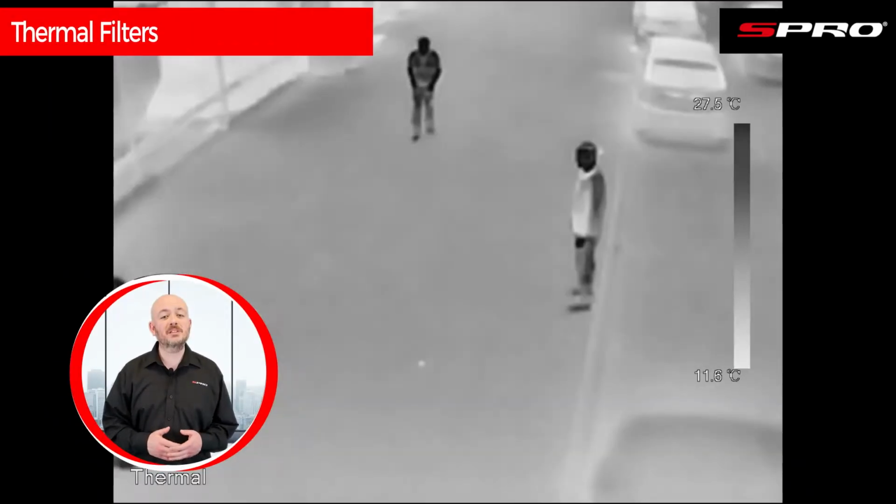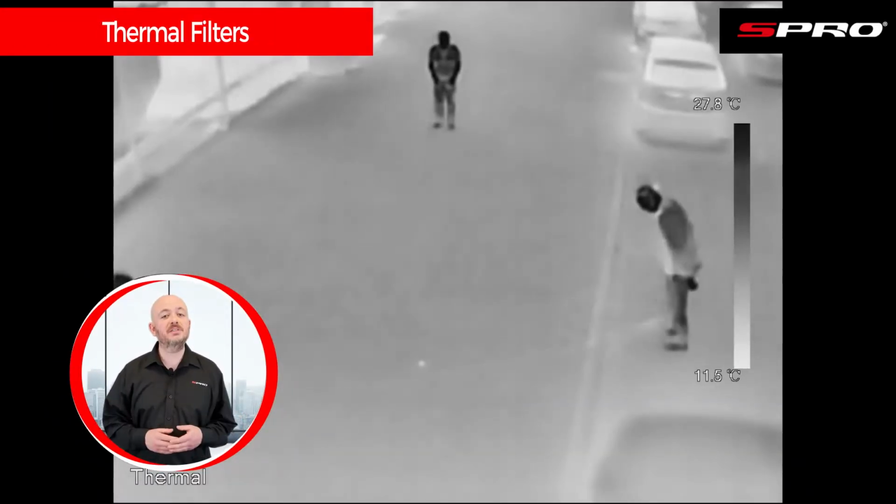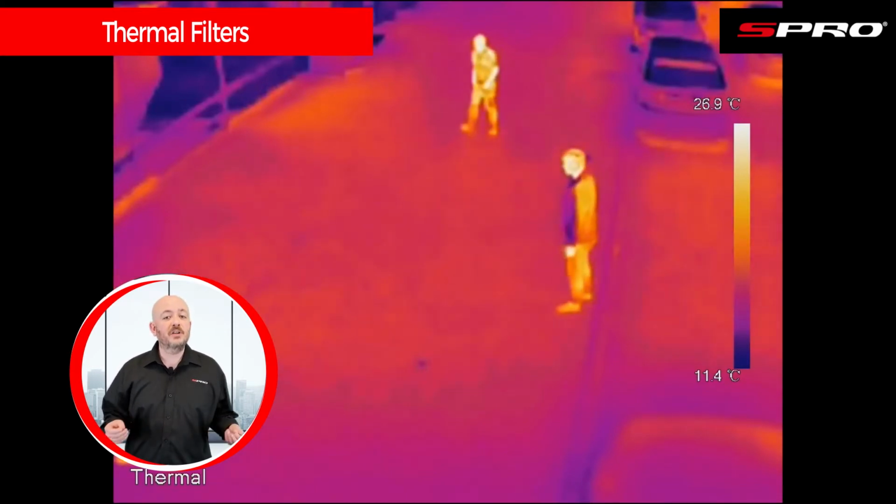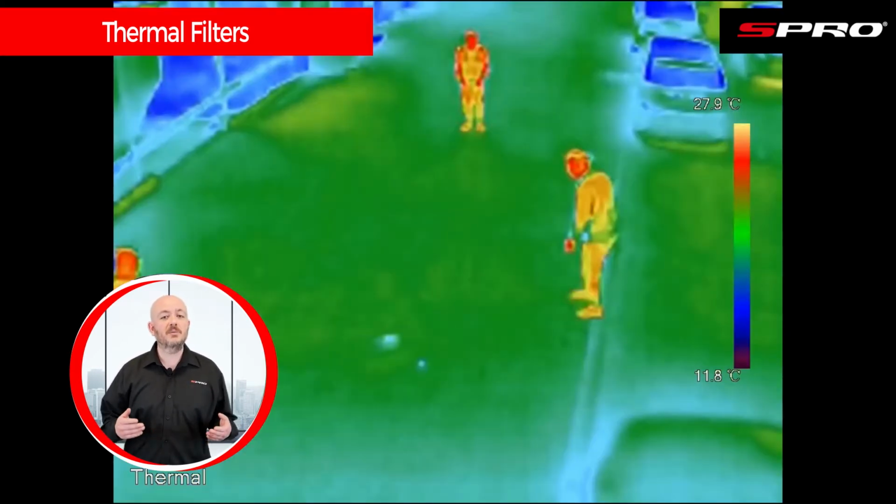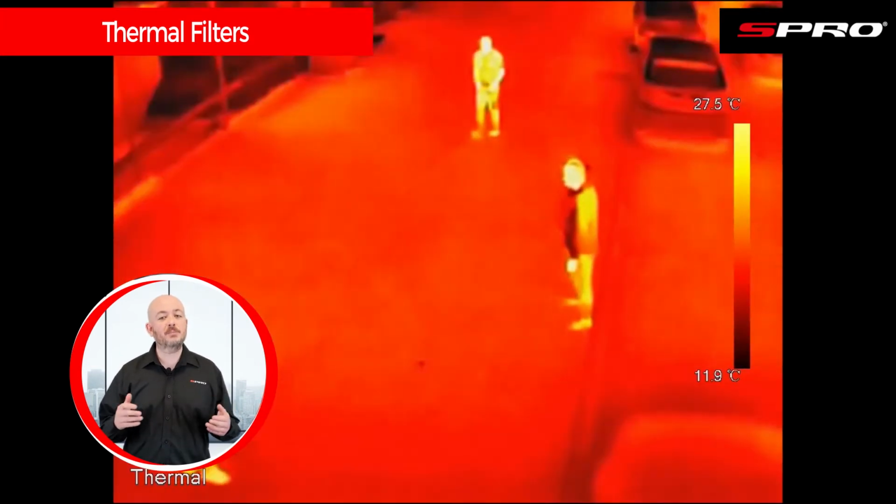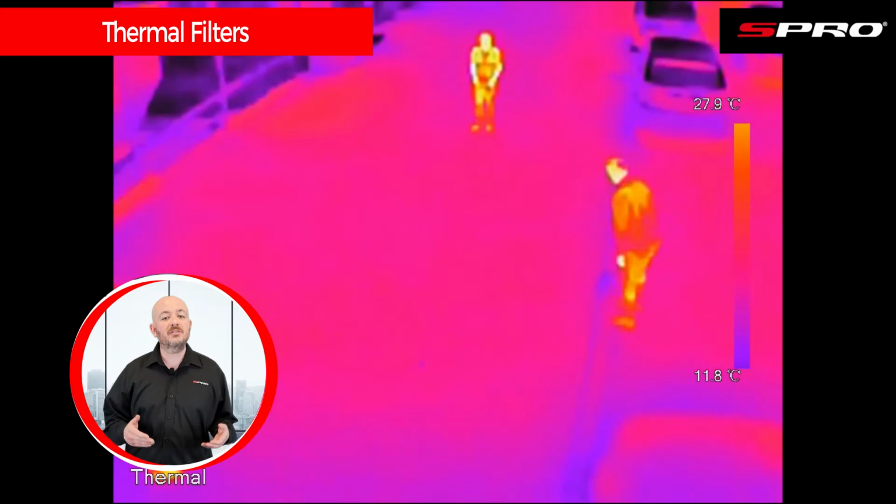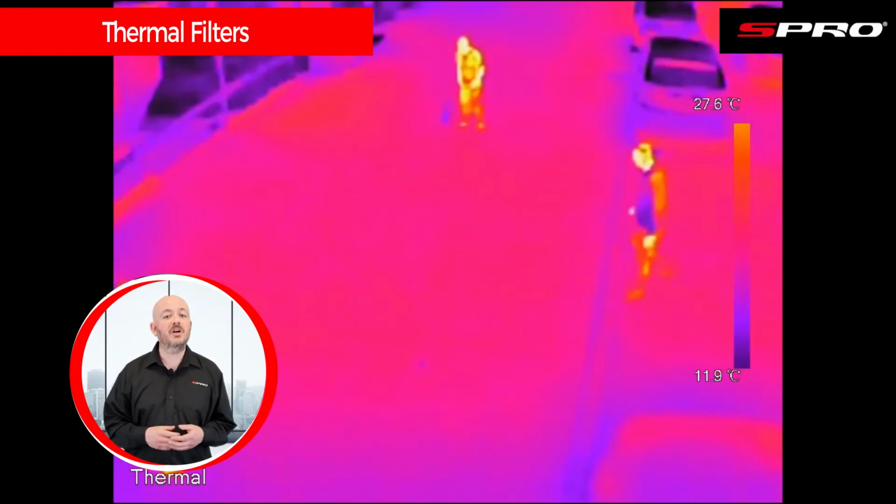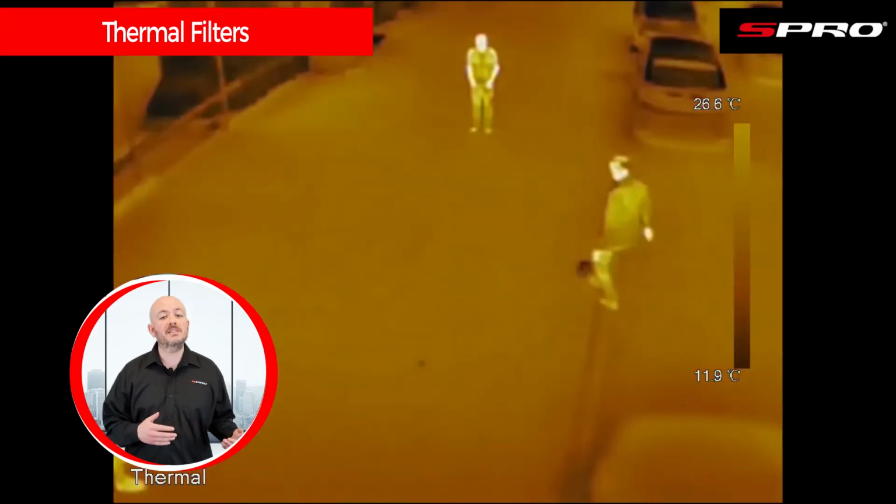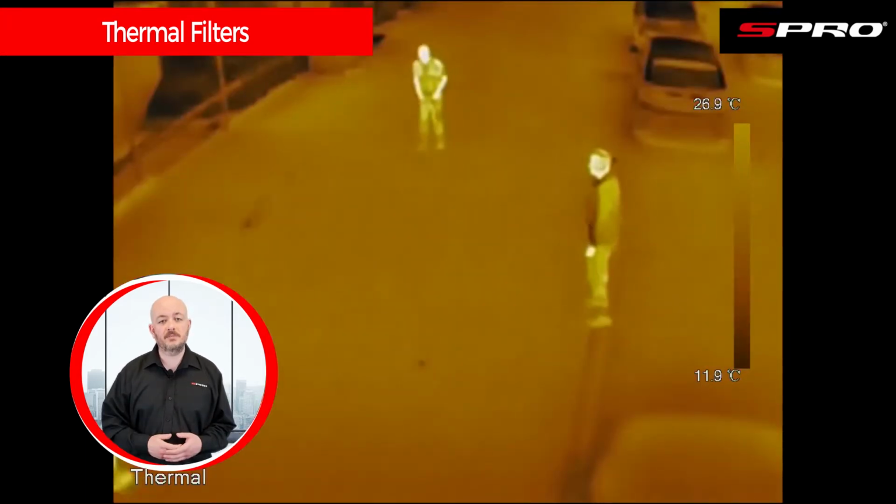The thermal cameras come with a number of different filters that you see being cycled through here. These are designed to further increase the visibility of the thermal images captured and make picking out the relevant information as easy as possible. You'll find that certain filters will work better for different environments dependent on the level of heat differential between the coldest and hottest part of the image.